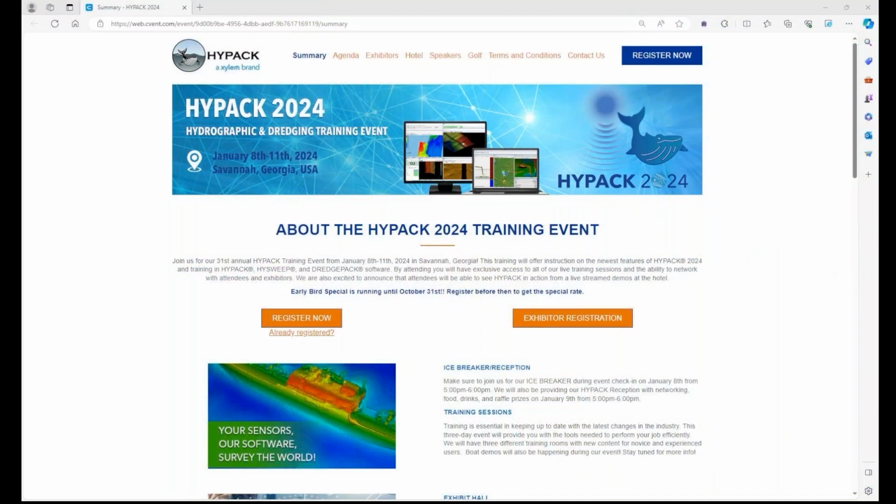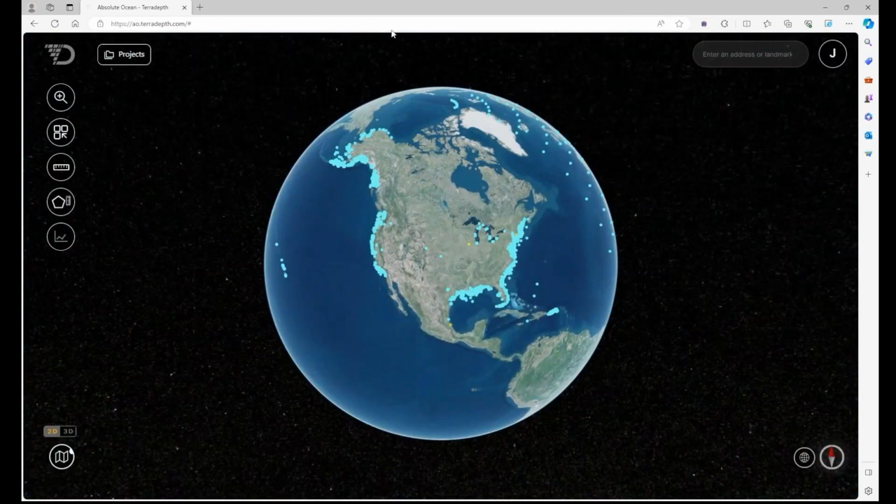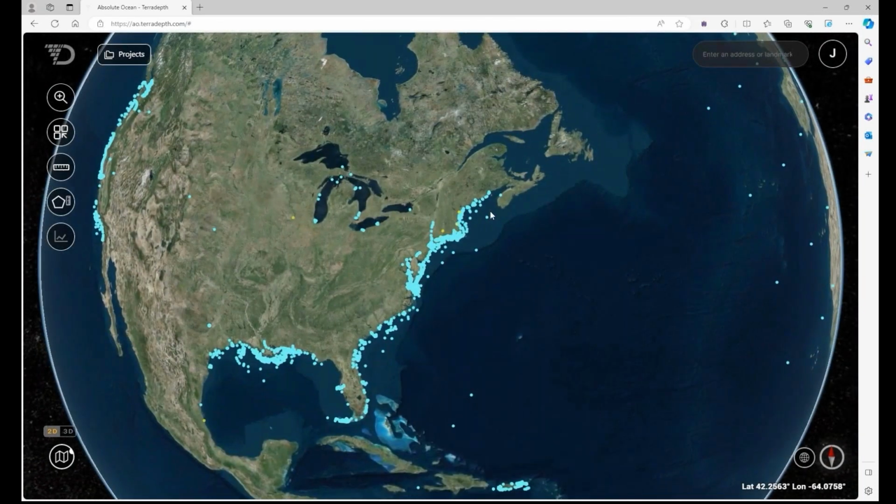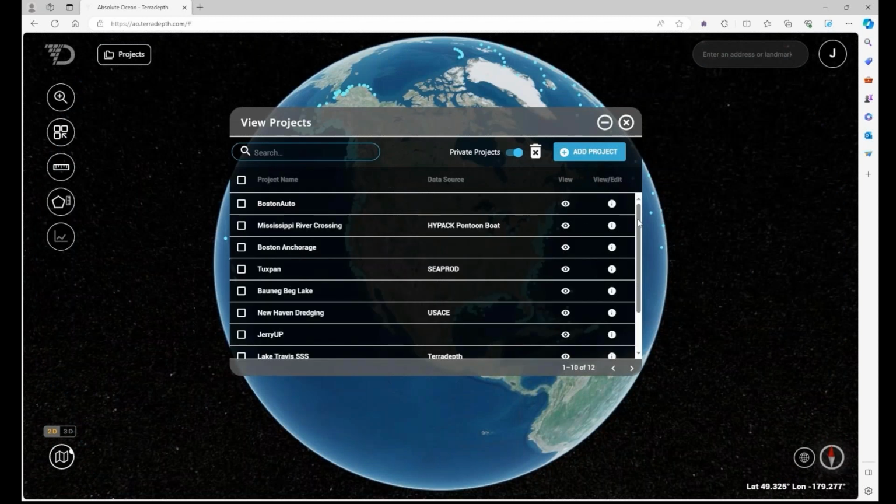And then once it's up on the internet, we're going to go into Absolute Ocean now, and I'll log into my AO account. And this is what you see when you first log into Absolute Ocean. Siri had said if you can run Google Earth, you can run Absolute Ocean, and here is the first thing you'll see. The blue dots are public surveys that are in there, and the yellow dots are surveys I've entered.